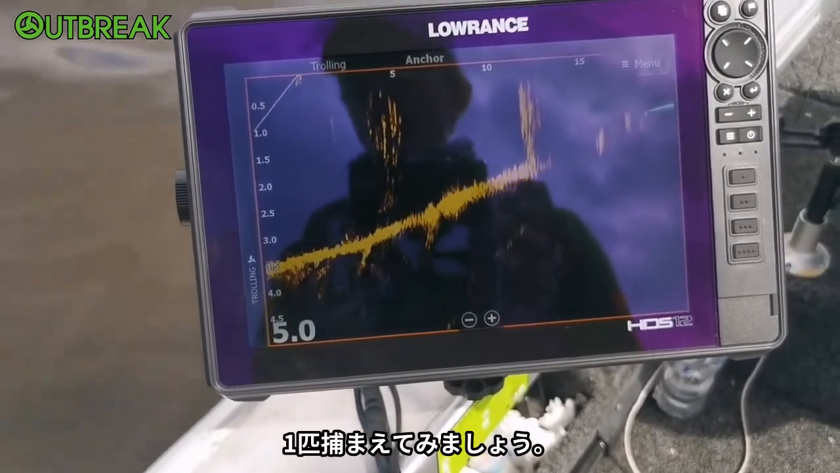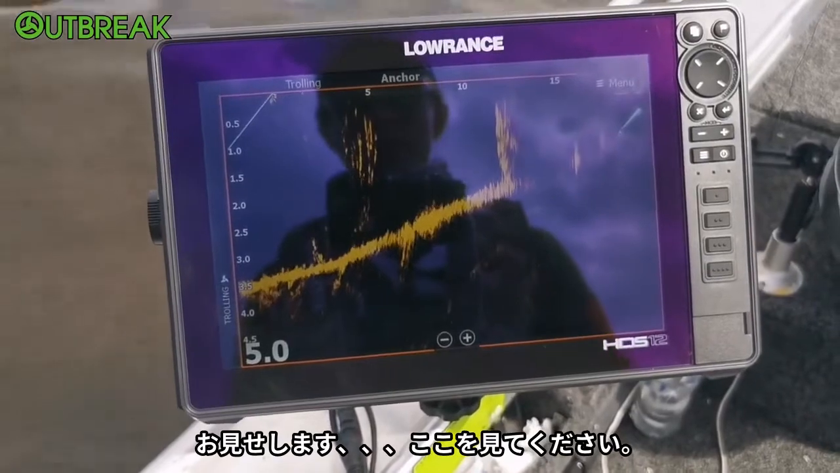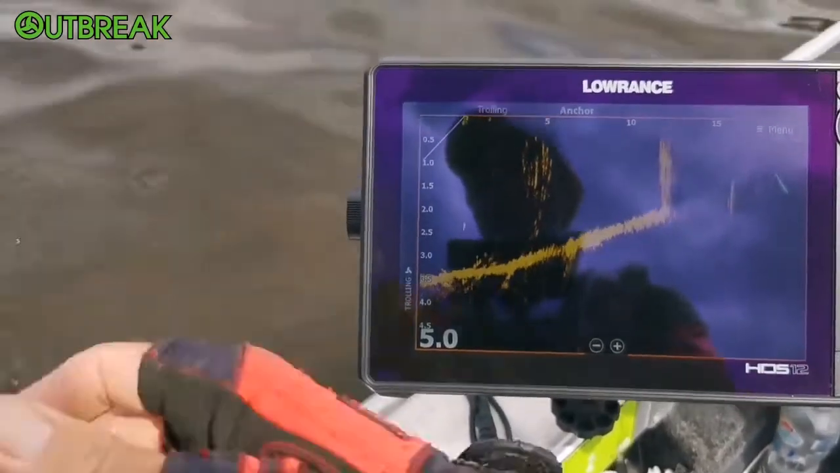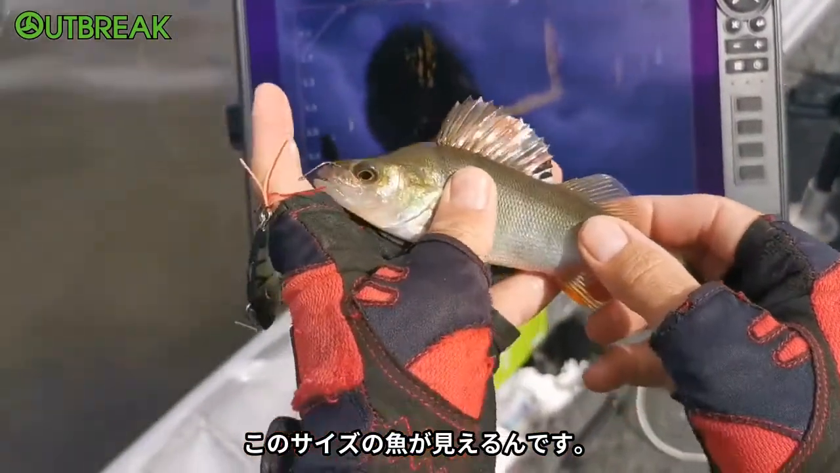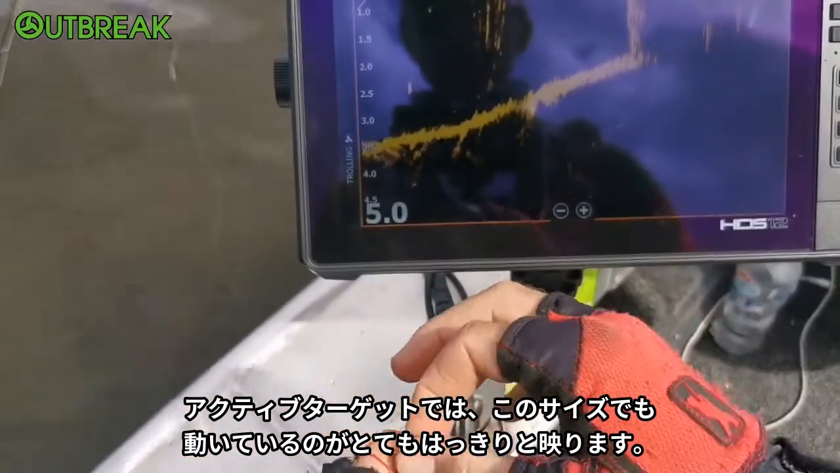Let's get one on the hook. And I can show you, just look at this. This is just so much fun. There's a fish there. You can see it come up on the target. Okay, that's what we're looking at. We're looking at fish of this size coming up very clearly on the LOWRANCE Active Target.